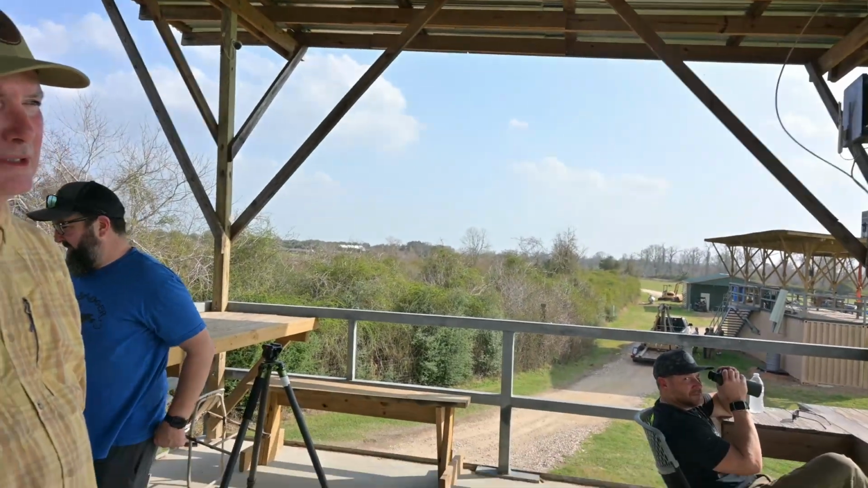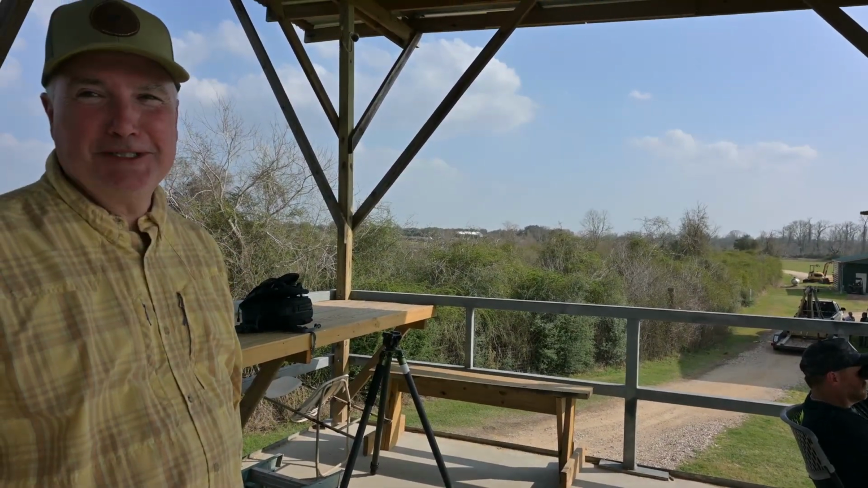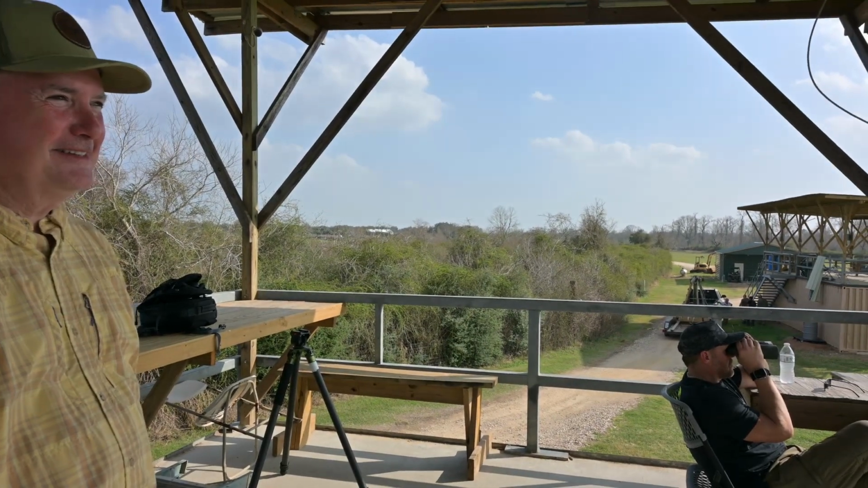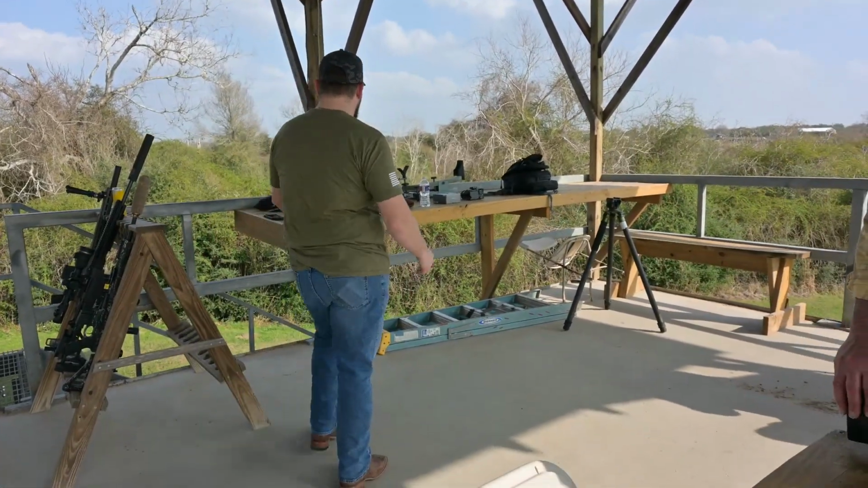4 o'clock in the afternoon. It's 84 degrees. Got about a 5 mile an hour, 40 degree wind. Not exactly perfect thermal conditions. But doable. Impressive too, daytime. All right, my turn. Should have about 8 inches of drift.